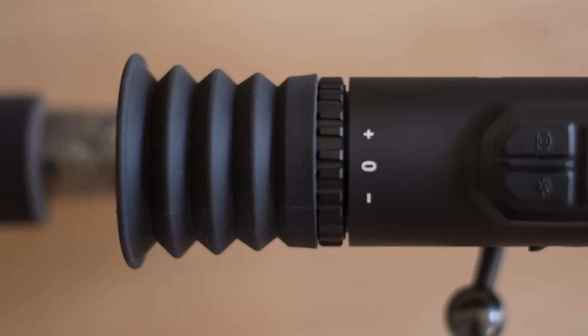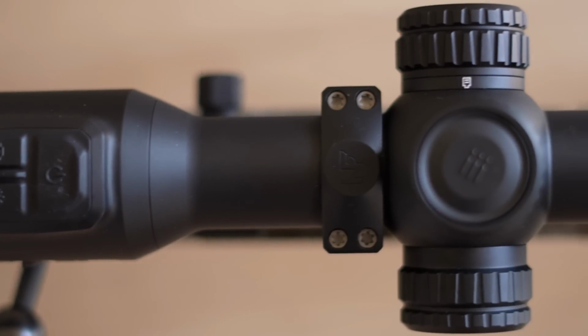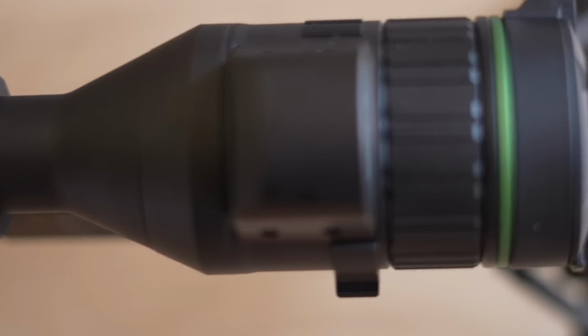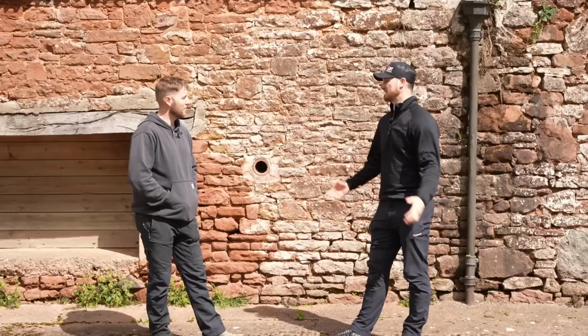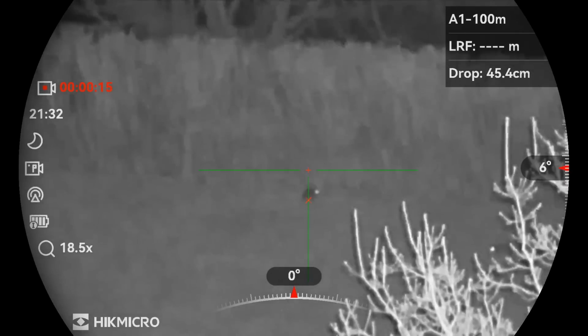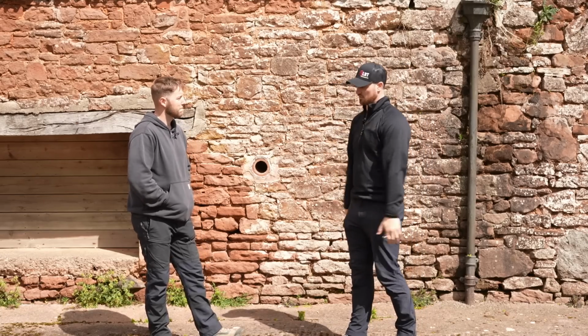So another good thing I really like about the Max is the accessibility and usability of the buttons. Magnification, for instance: if you have to zoom in quickly to ID a target, it's just a case of twisting the top turret. And like you said before, it goes up to 28 times zoom. Yeah, that is mega far. And as much as I've said I don't really like zooming into pixels, it's still clear. You can still pick it out. It's just not as crisp and clear as an actual scope.